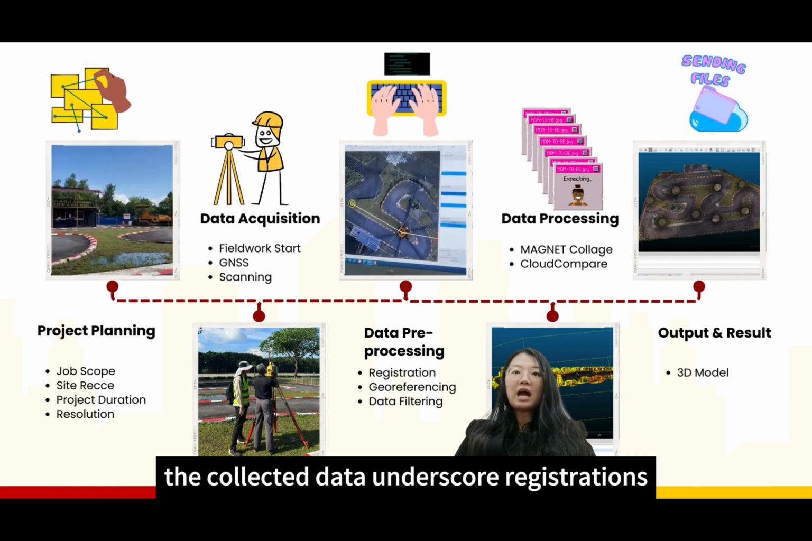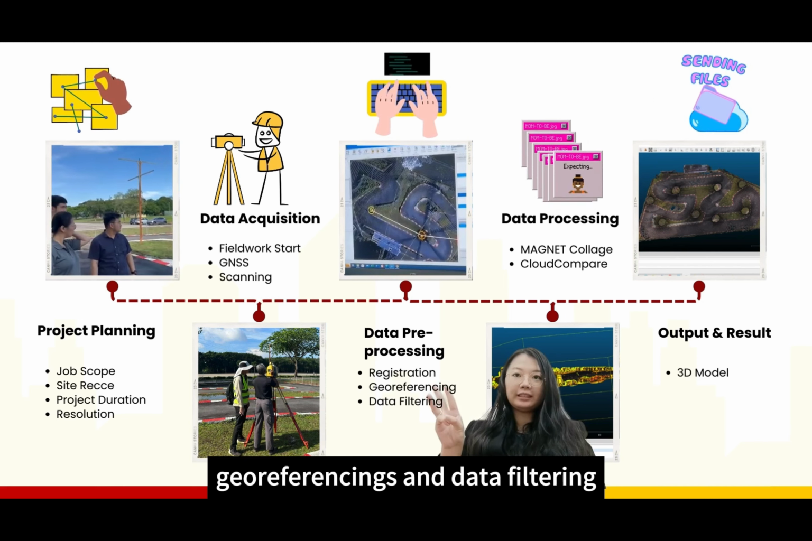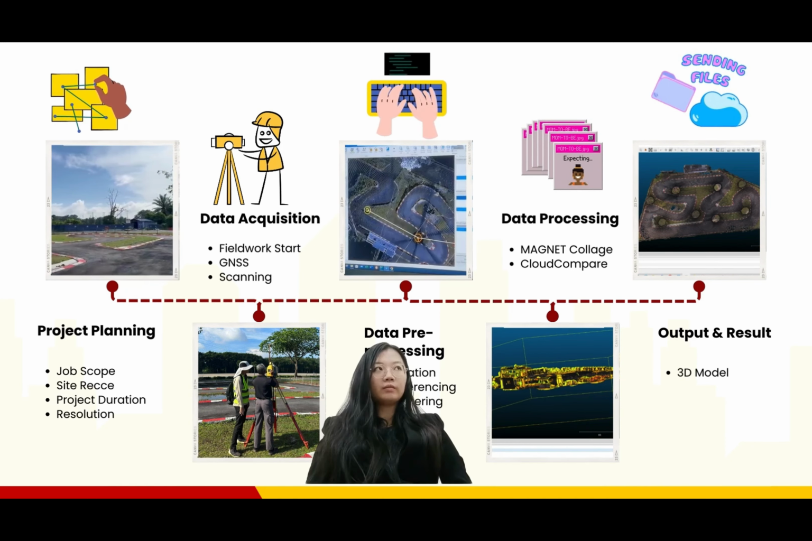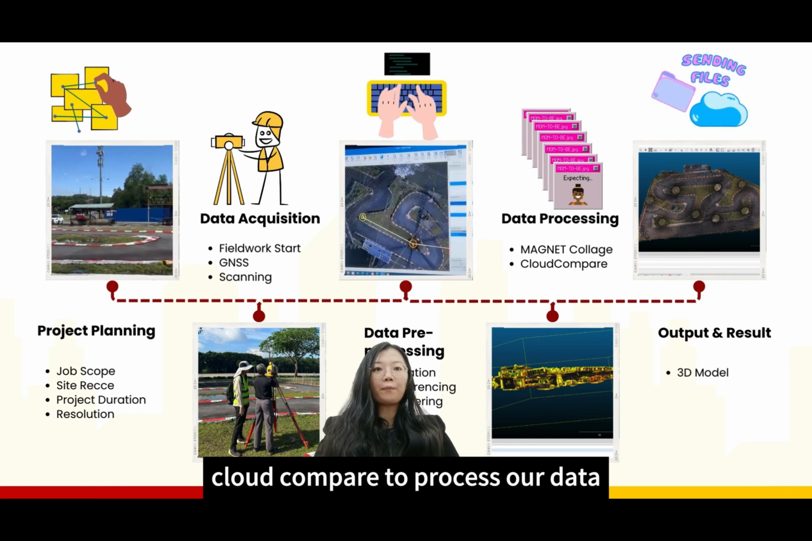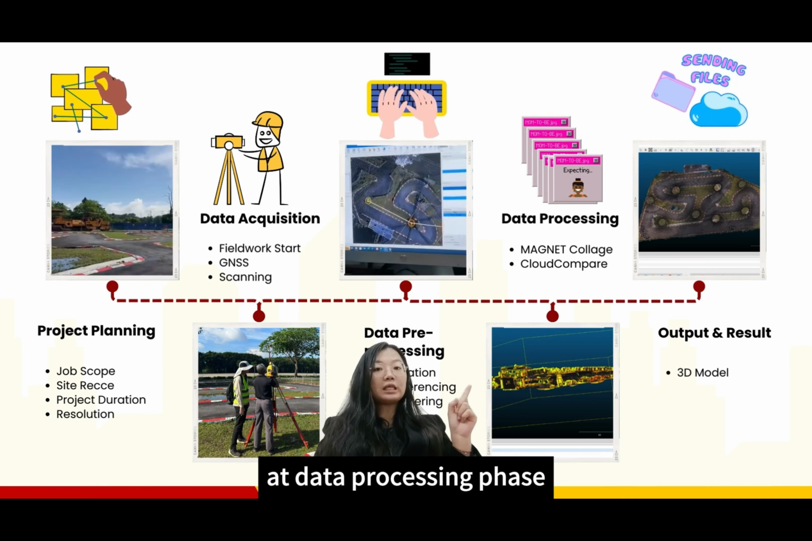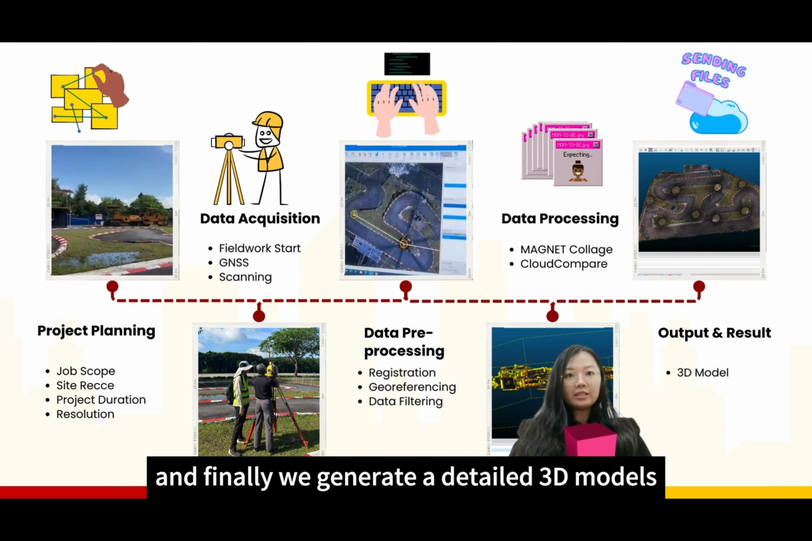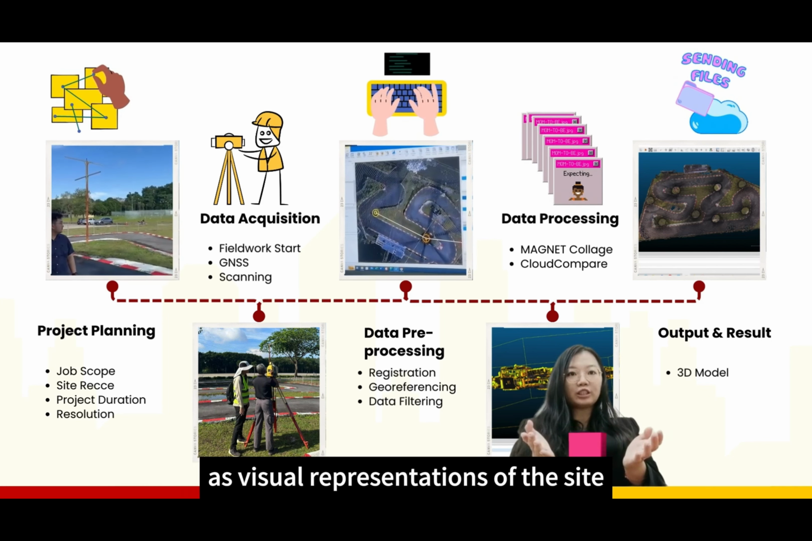The collected data undergo registration, georeferencing, and data filtering. At the data processing phase, we're using Magnet Collect and CloudCompare to process our data, and finally, we generate a detailed 3D model as a visual representation of the site.